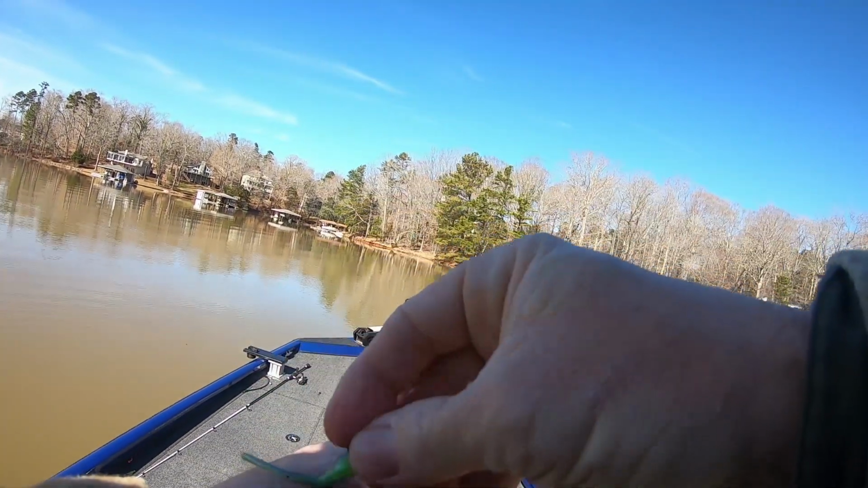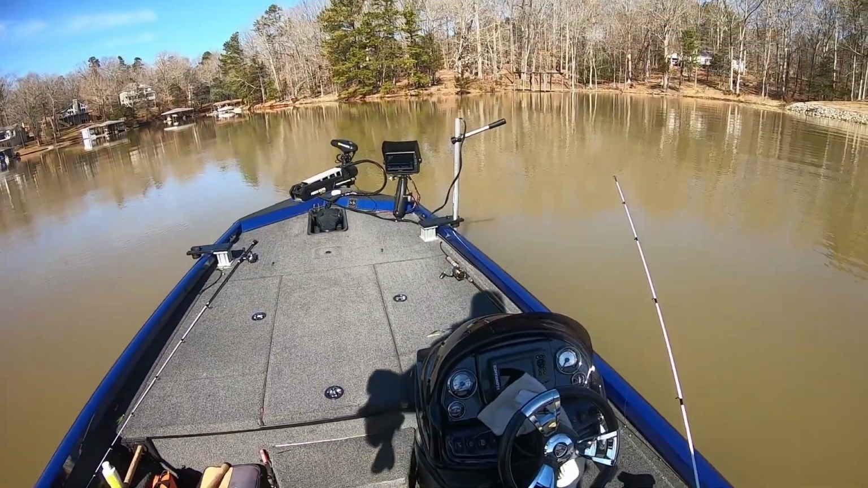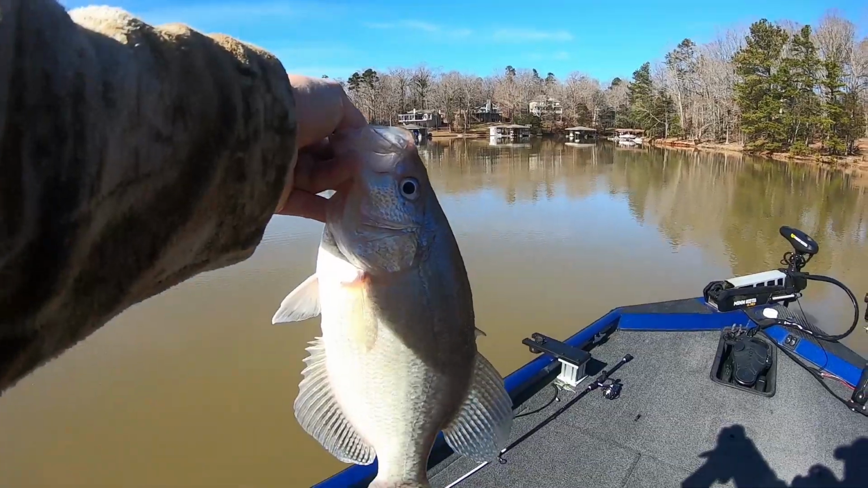Let me show you the jig I'm using. This is JuneBug chartreuse belly, guys. It's a new color for you. That's a Tank Shad. That's a nice fish, guys. We're going to weigh this one too, okay?